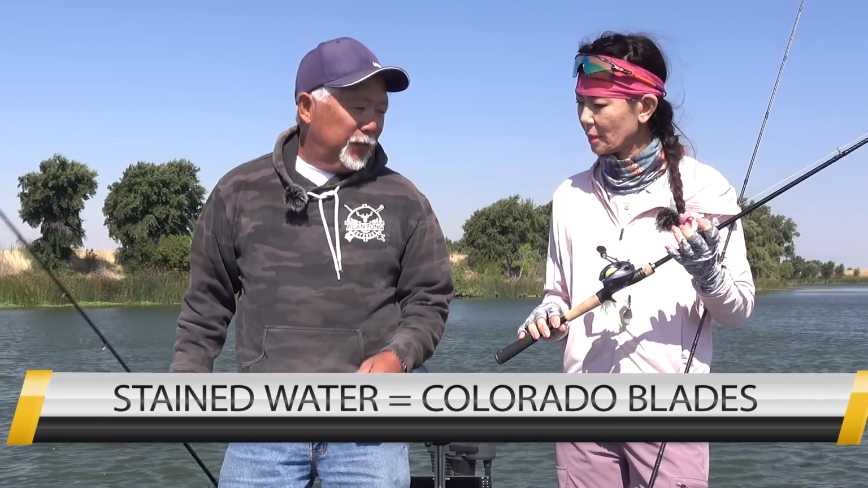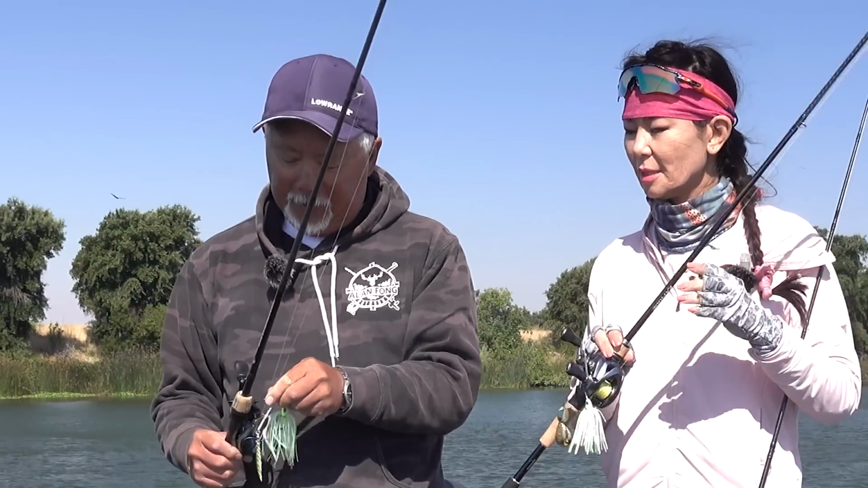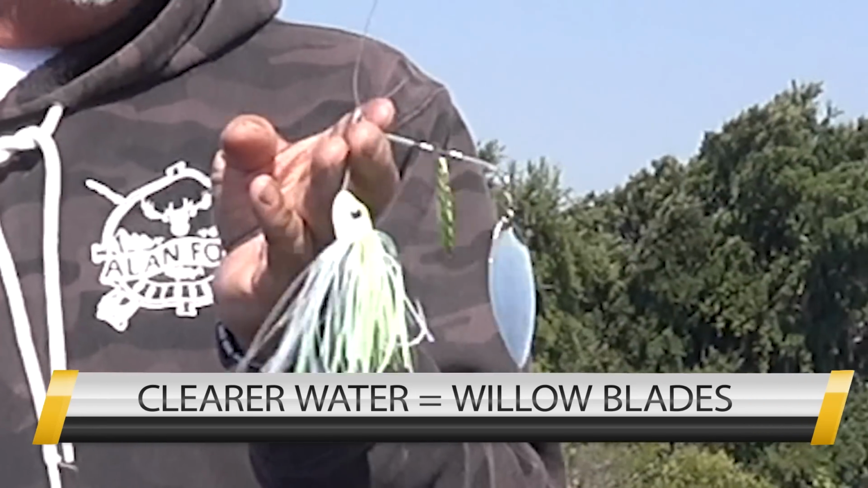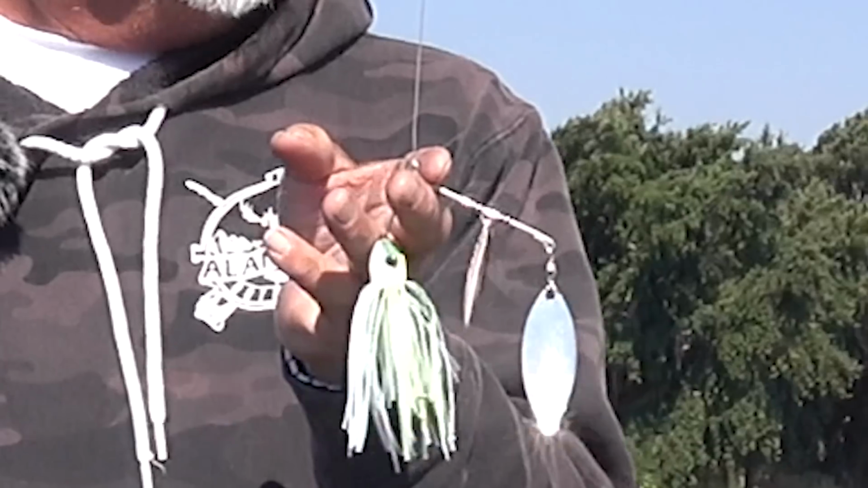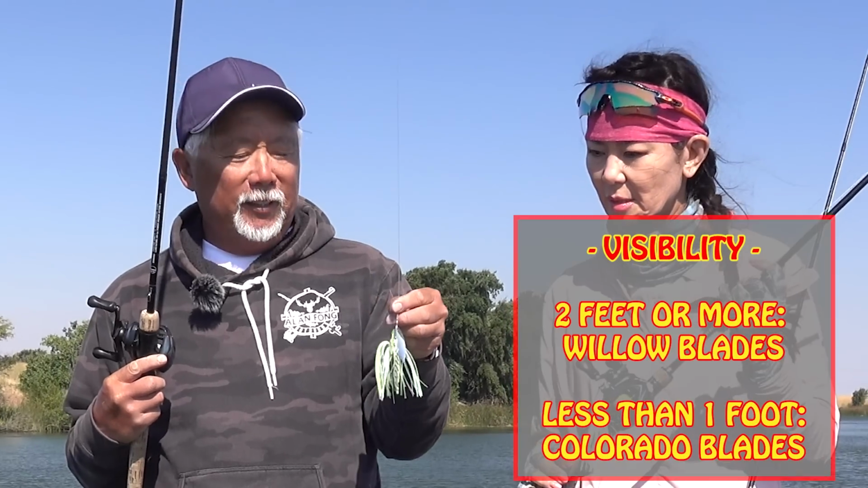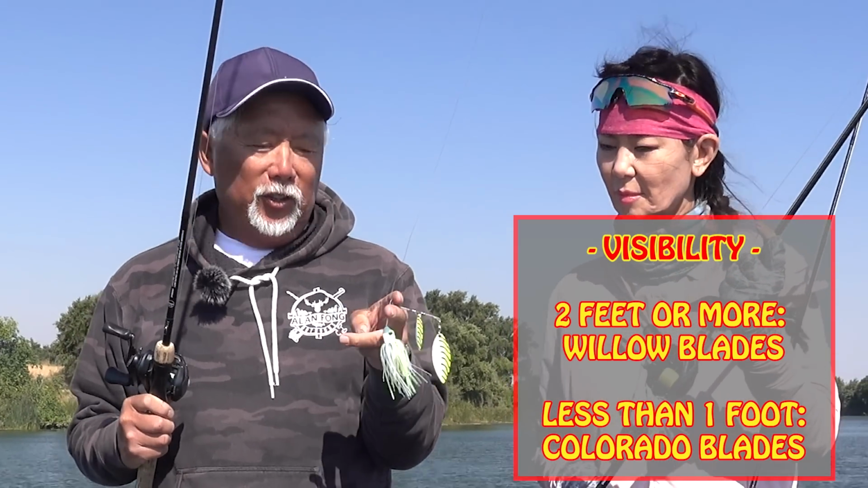And do you recommend a Colorado blade? Like I have 2 Colorados or 2 willows, or a Colorado and willow? Water that is fairly stained, then I would use the Colorado because of the thumping. And if you're fishing clearer water, then I go to the willows. There's no vibration on the willow leaf, but there's twice as much flash. So anything where I could see down 2 feet, I'm gonna use 2 willows. And if it's less than a foot of visibility, I go the Colorado. So those are your choices.